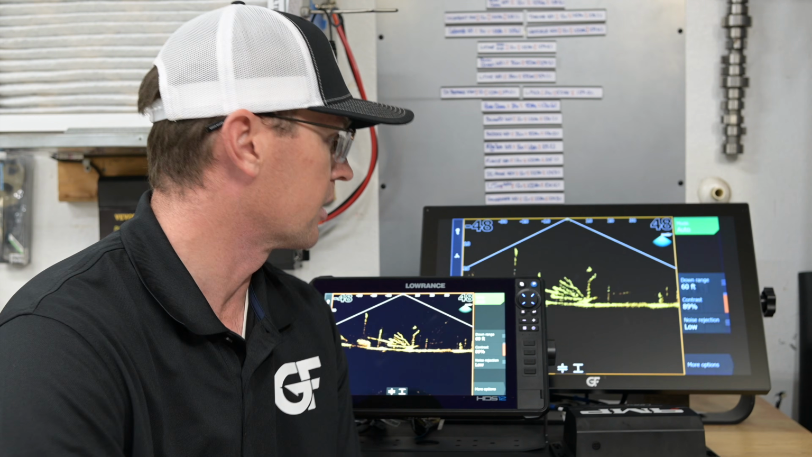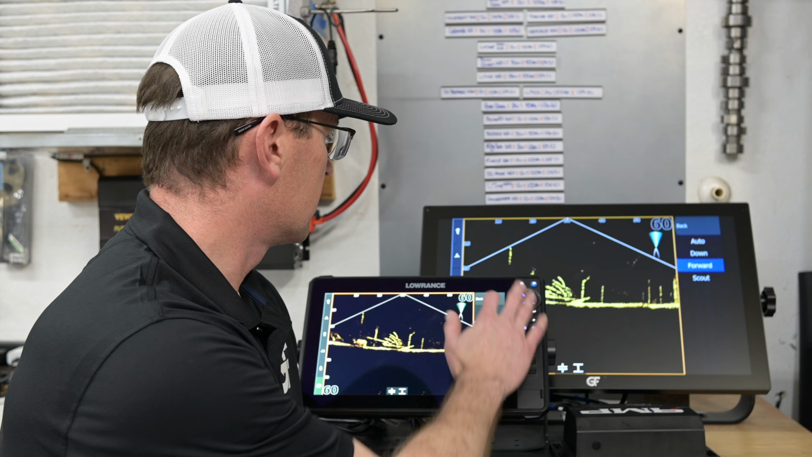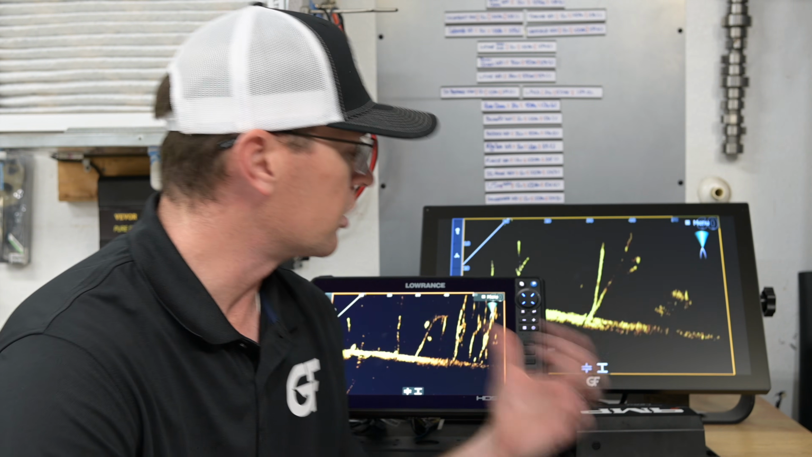We'll go back to ActiveTarget here. It's a little bit darker for us. We'll go to forward because I can't stand down mode. Who uses down mode? Anyway, so you can see that. There's a couple other nuances that we want to talk through. So we talked about a little bit of lag. We talked about some additional hardware that's needed.